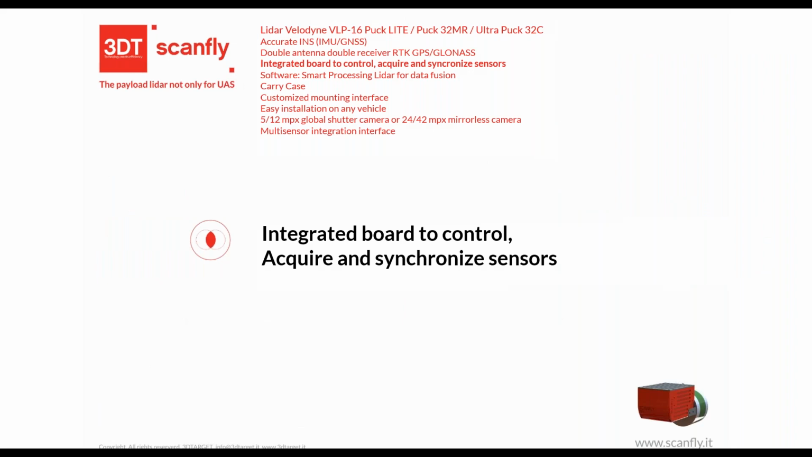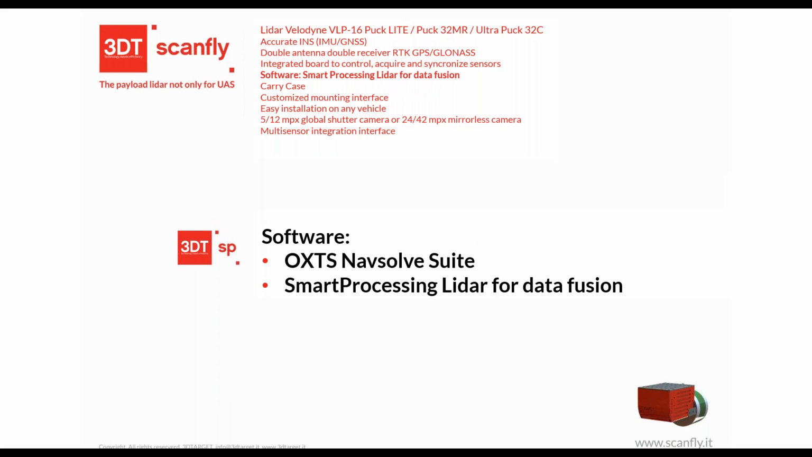Continuing to describe the product. Part of the product is the integrated board that can control the system, save the data, and synchronize the sensors, and the software itself is provided, included in the package.